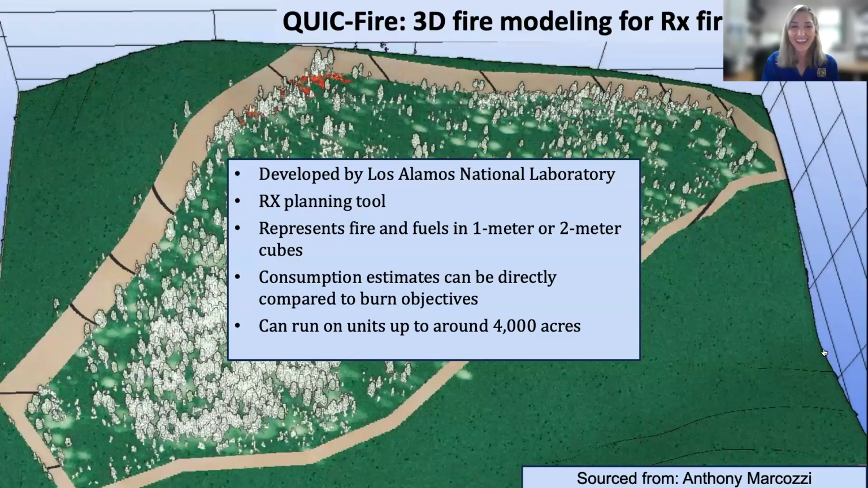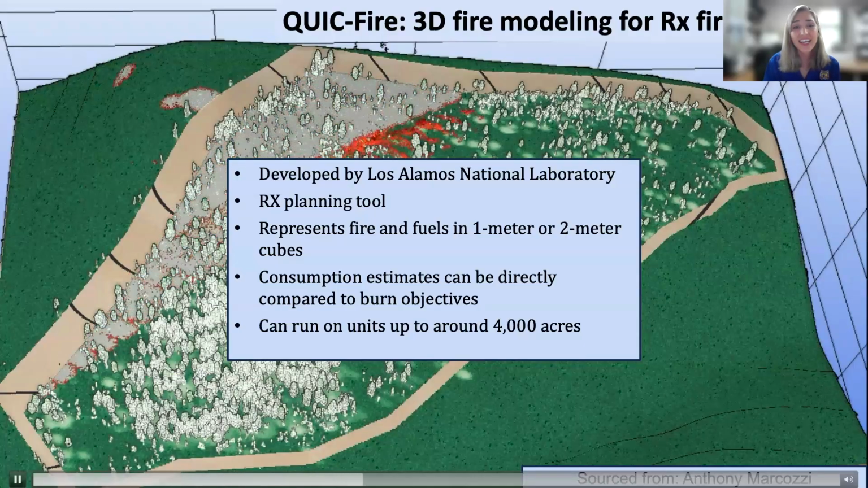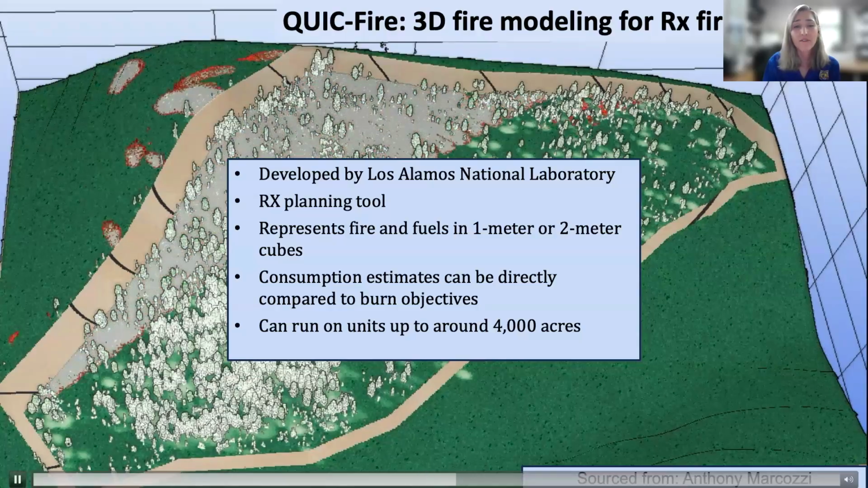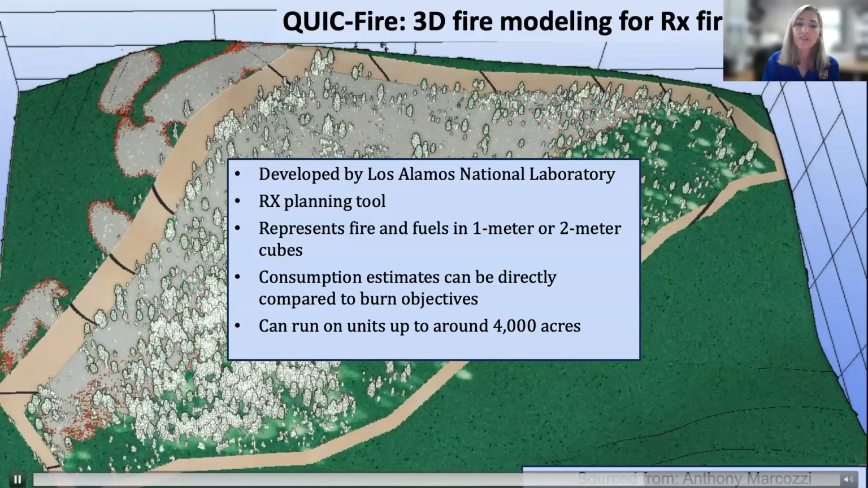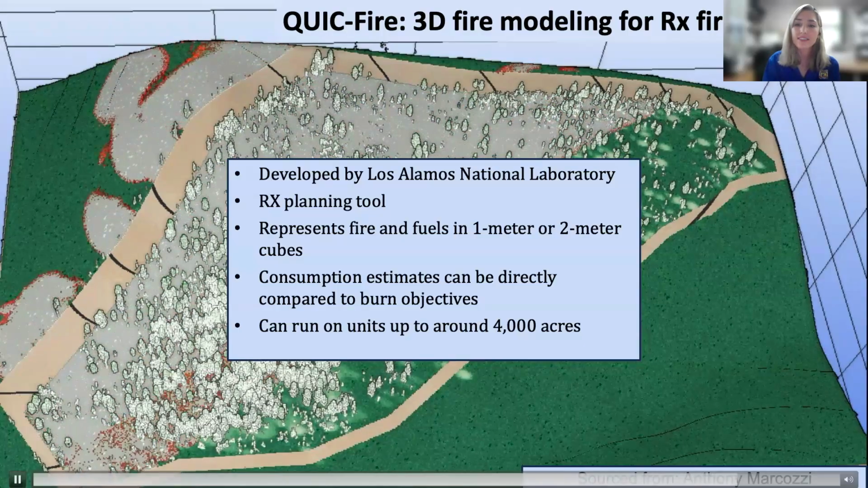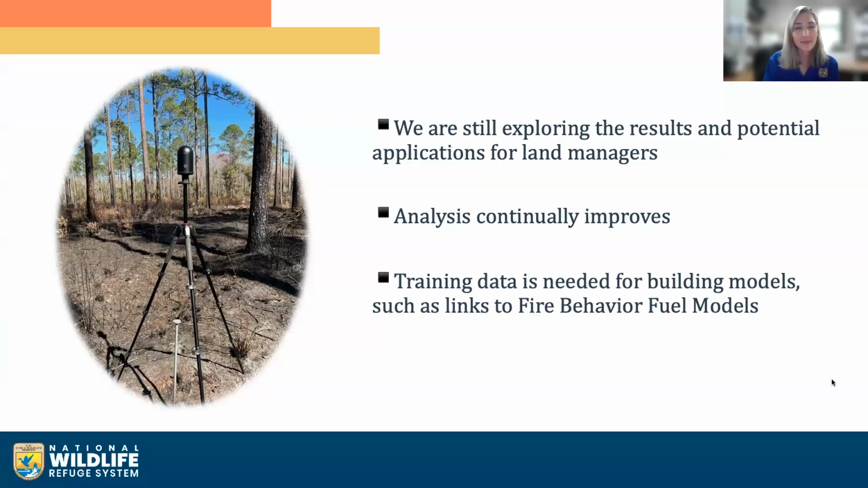This platform can serve as a decision support tool for planning prescribed burns. It can run on units up to around 4,000 acres, and it runs at near or faster than real time, depending on size and complexity of model runs. And consumption estimates can be directly compared to burn objectives. Next. So some things to keep in mind.